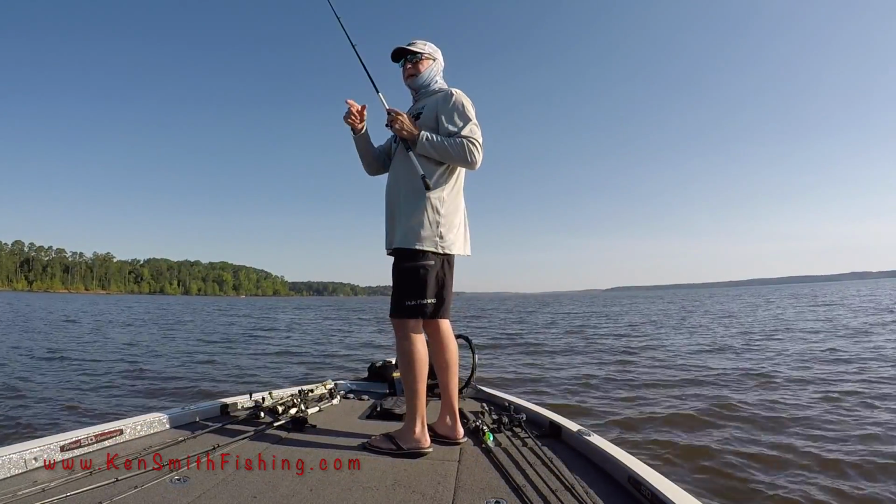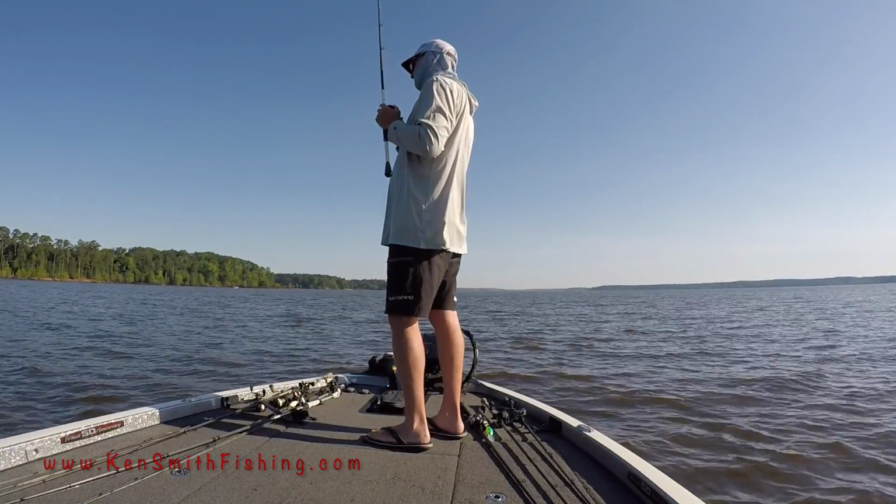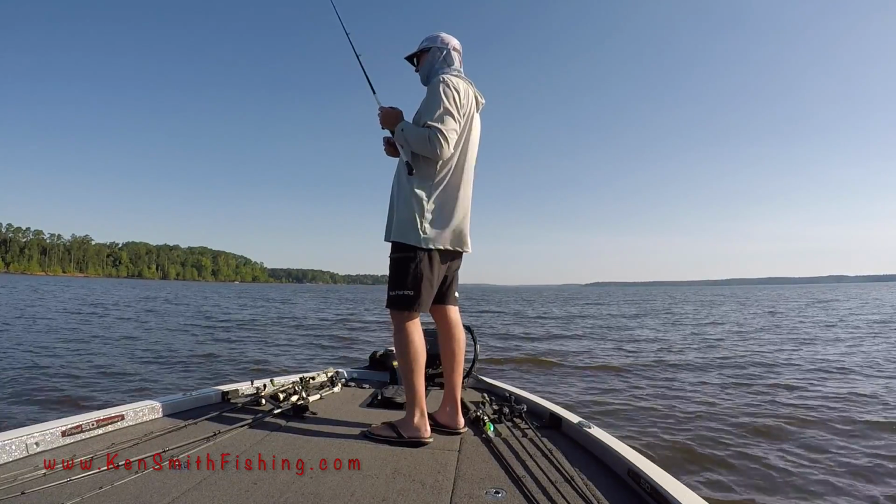So this is just a little main lake point that the river swings right up against it. Boats in 15 feet, I'm going up in about 12 feet.